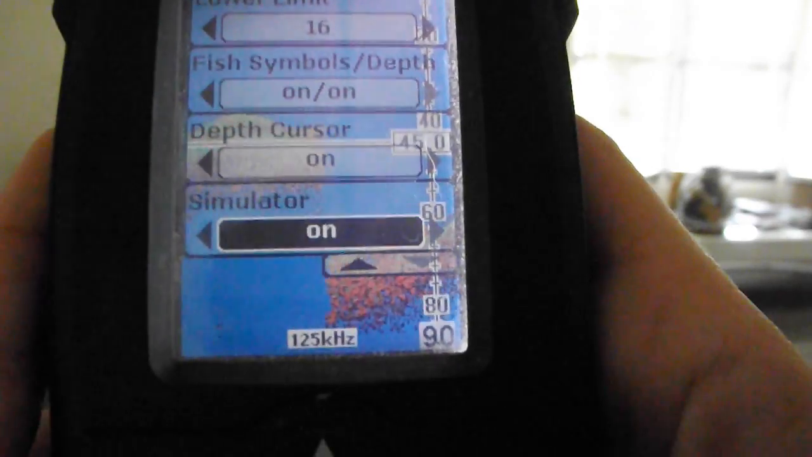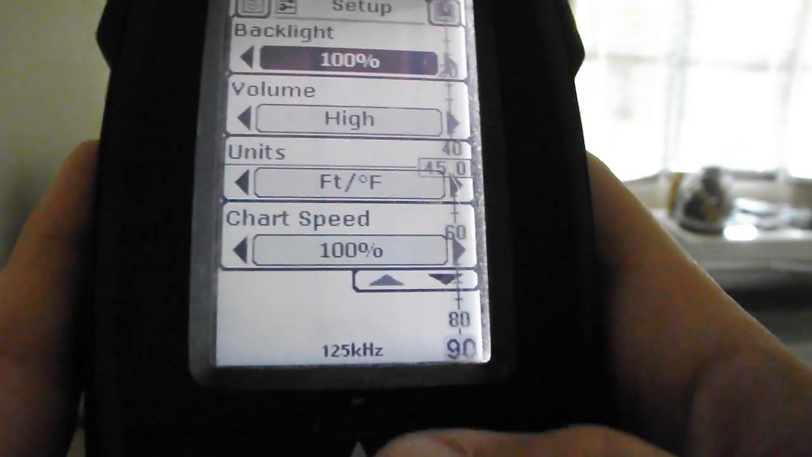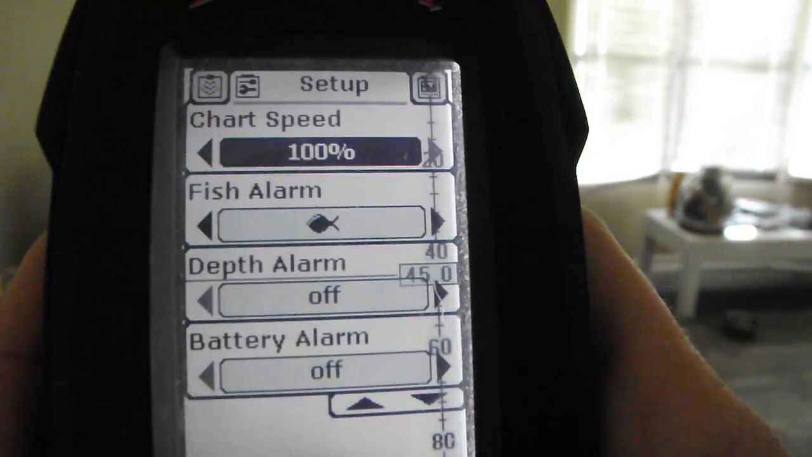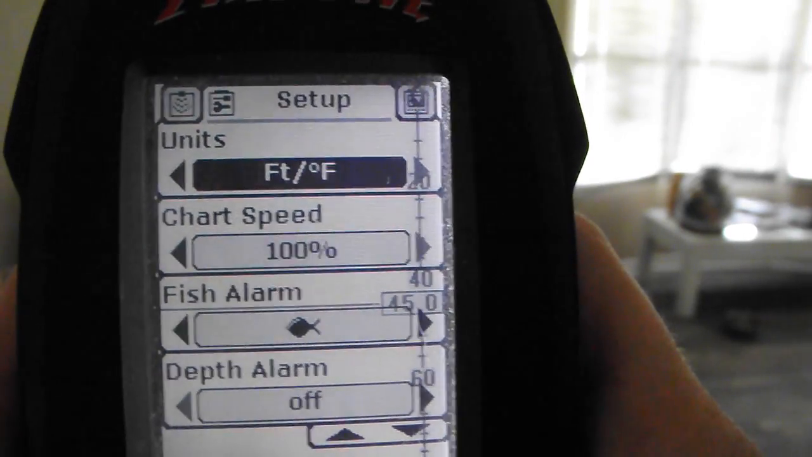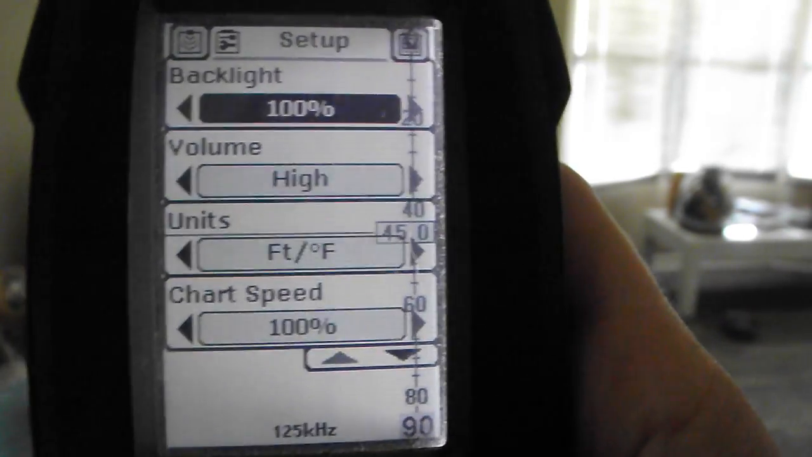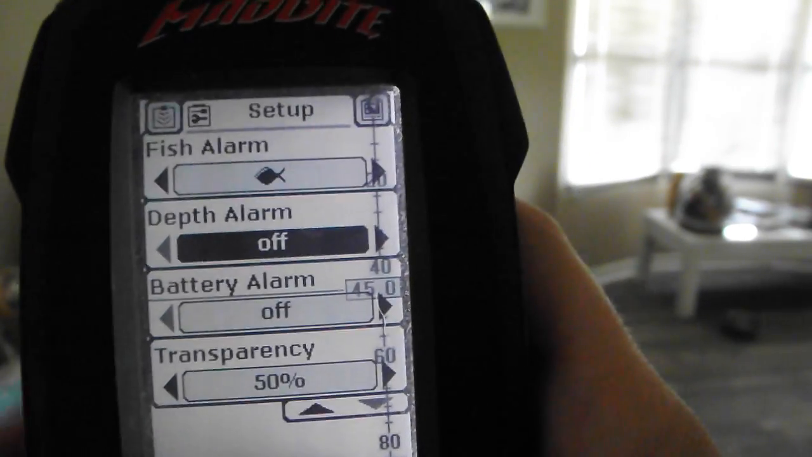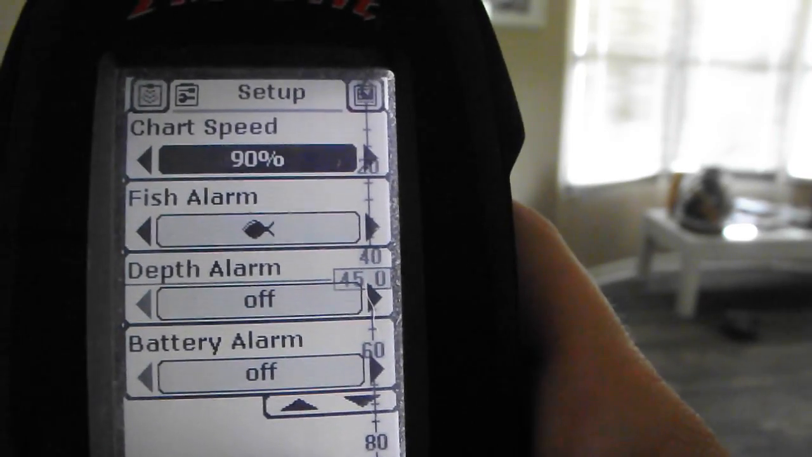Alright, so let's turn this off so we can go through the different menu options. So it does have the fish alarm. You can change it to feet or meters, adjust the volume and the backlight. If you're in a real bright setting, you won't need very much of a backlight. If the battery starts going dead, it'll set an alarm for that.